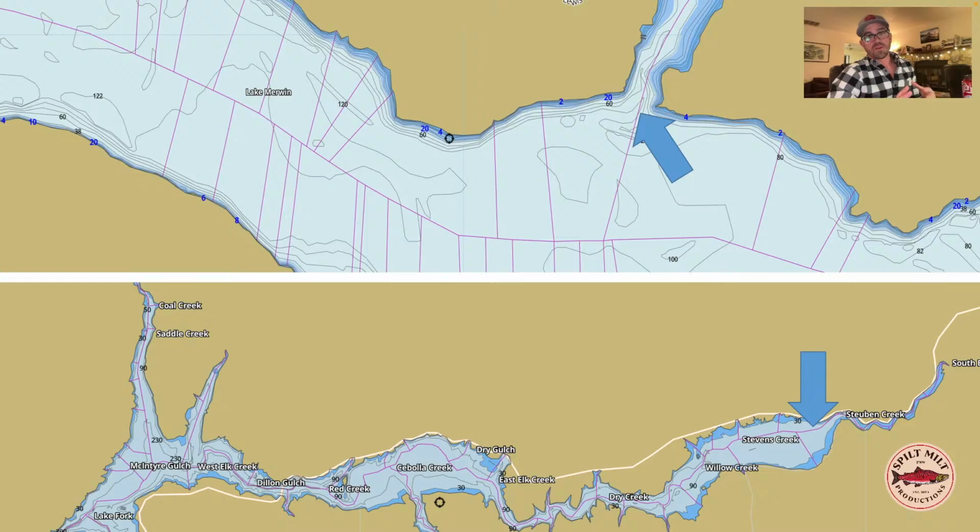Likewise, you also have to think about this in larger rivers and larger flowing systems. Here we have Lake Merwin. This little cove here is called Speelyai Cove, and at the top of this cove is where the hatchery is, where Speelyai Creek is, where a lot of these fish originate. And so these fish will often stage late summer, fall, right here at the entrance to the cove.